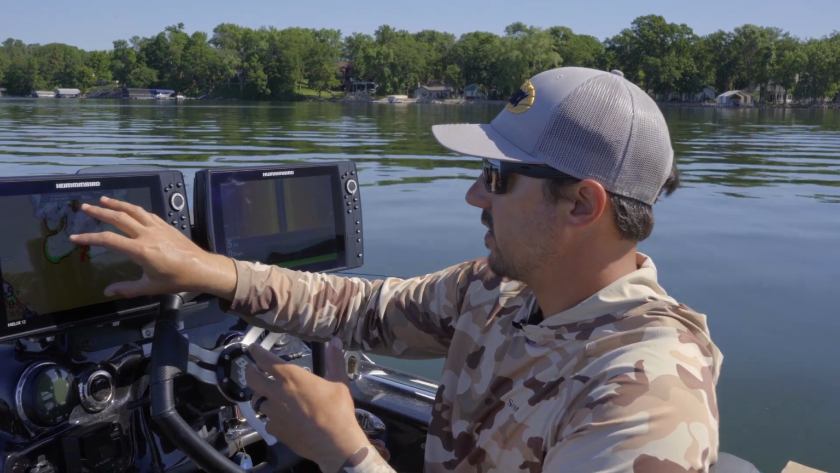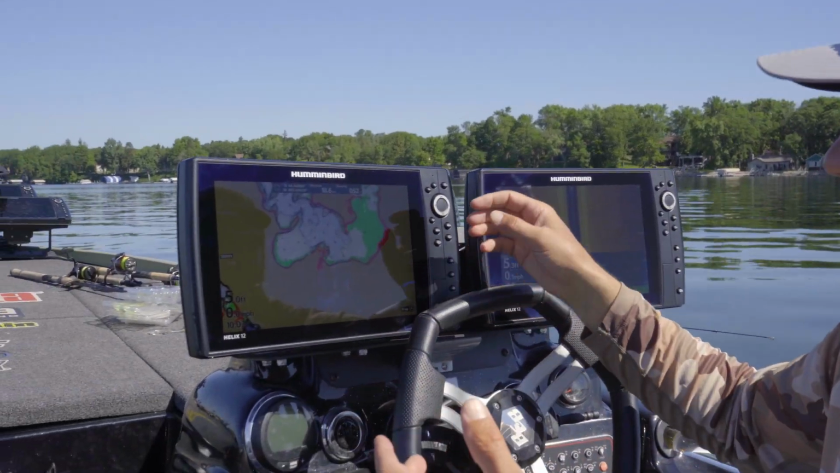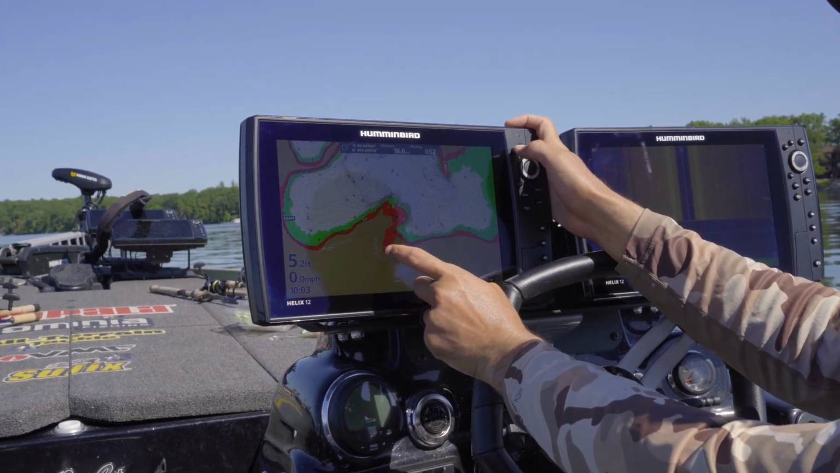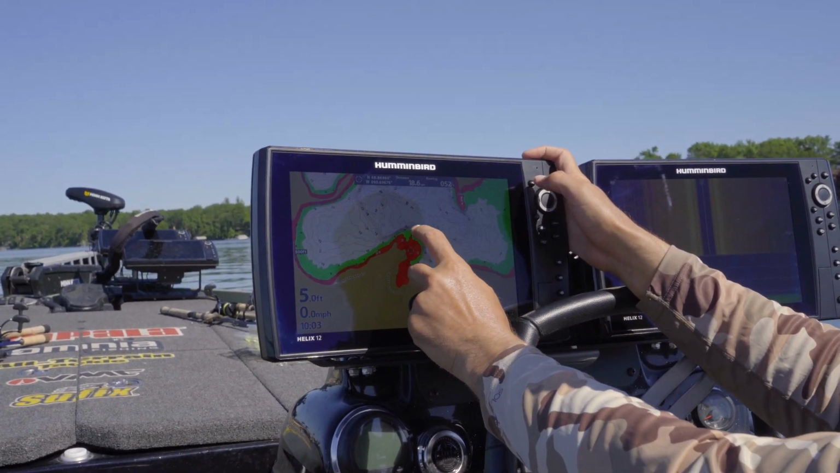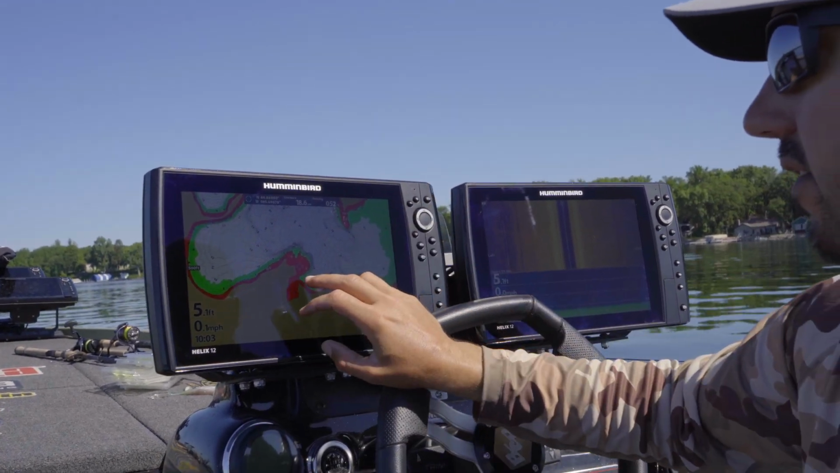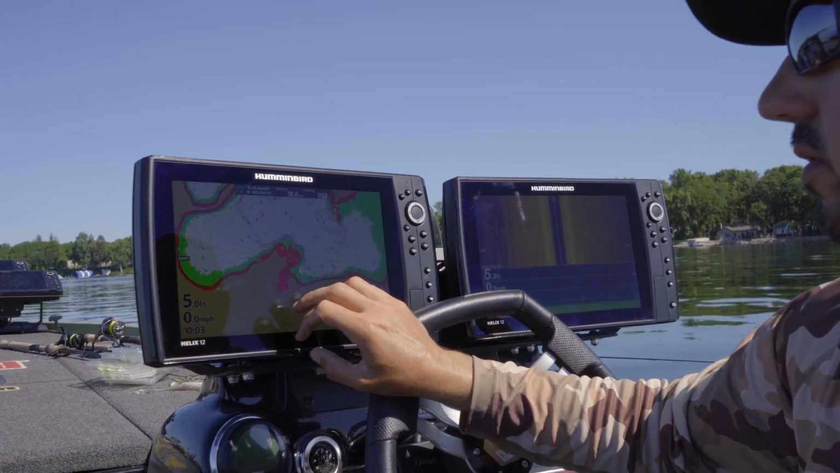So if I'm looking at this lake, for example, never been here before, we've got a really good looking spawning pocket right here with some really good offshore structure not far from that spawning pocket. So this would be a great area to get into first thing.